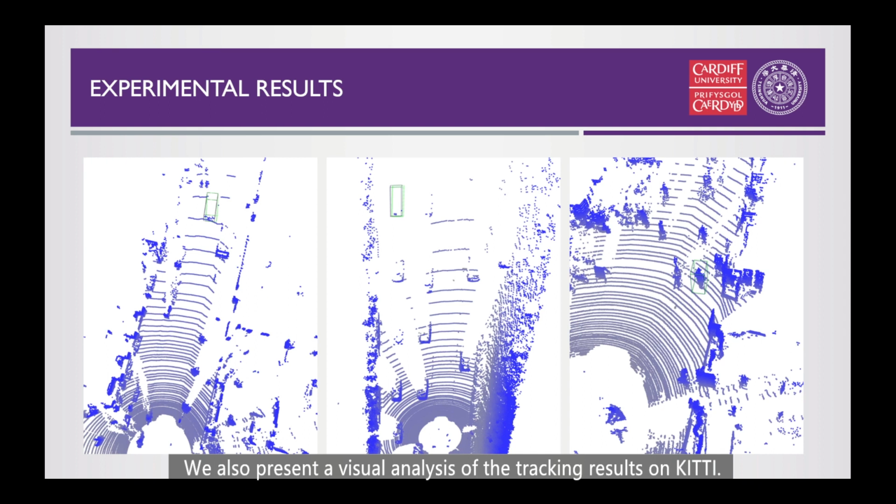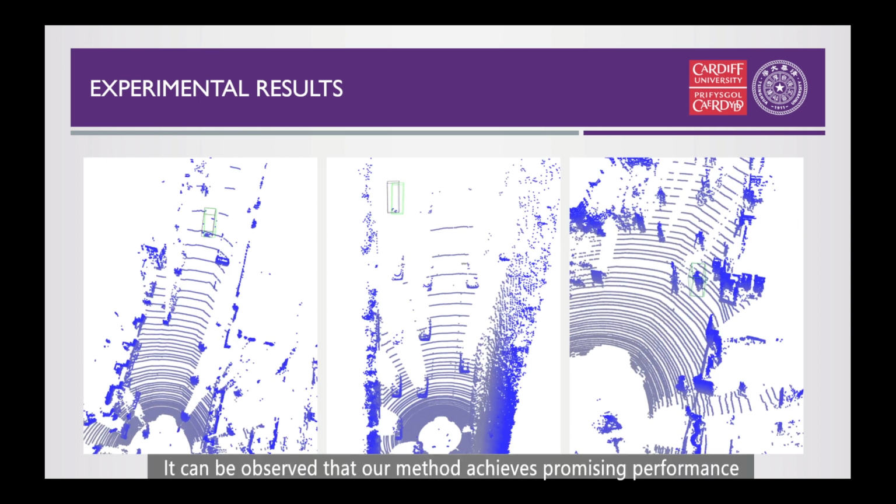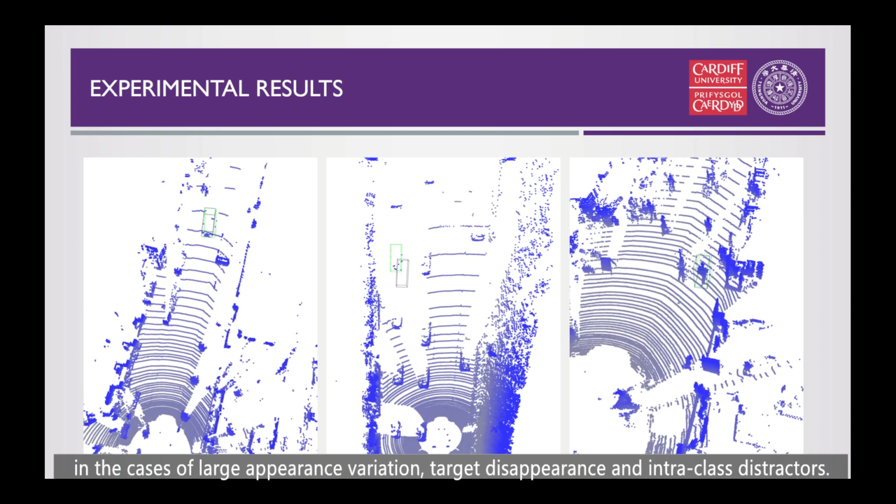We also present a visual analysis of the tracking results on KITTI. It can be observed that our method achieves promising performance in the cases of large appearance variation, target disappearance, and intraclass distractors.